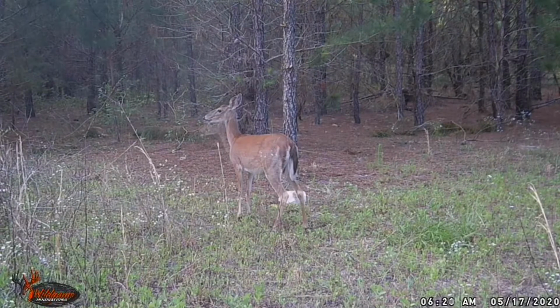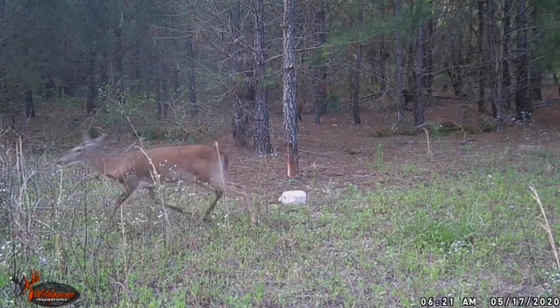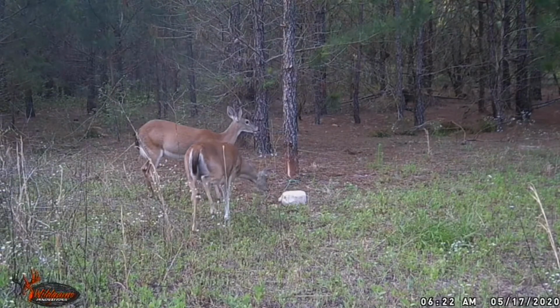You see that deer in the upper left hand corner that just passed by? In the upper left hand corner, you can see that's a trail. That's where they predominantly come in from. Most of them are coming in from either that area or from the left. You rarely see one coming in from the right there. Here's two pretty deer.